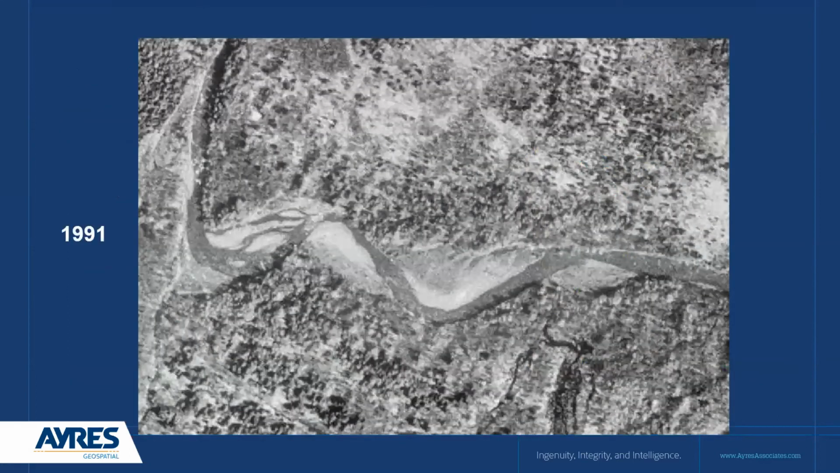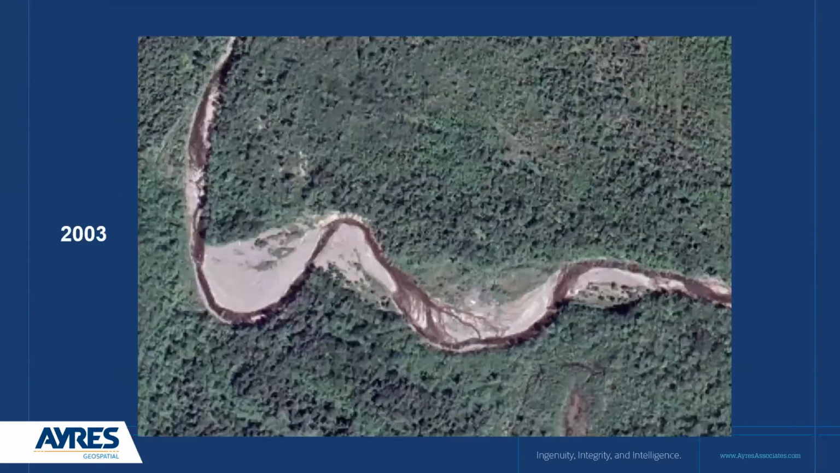And just as an example, here's a river in a forested area in the North Woods back in 1991. We have some change by 2003, 12 years later. Obviously, the point bars are a little farther extended, and we have some braiding downstream.